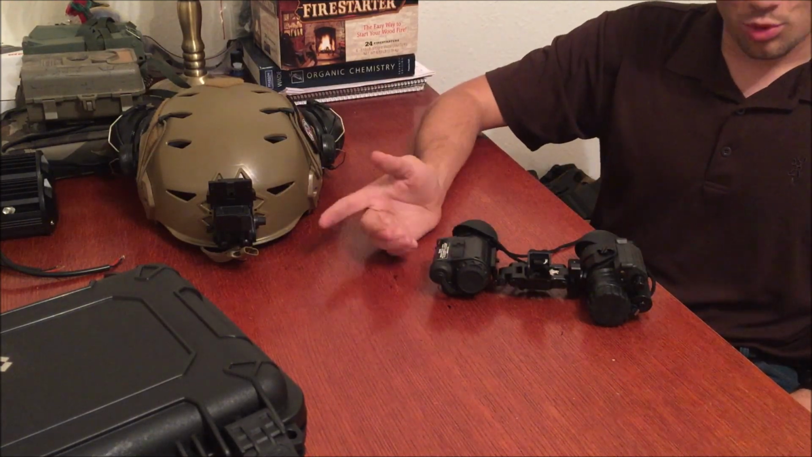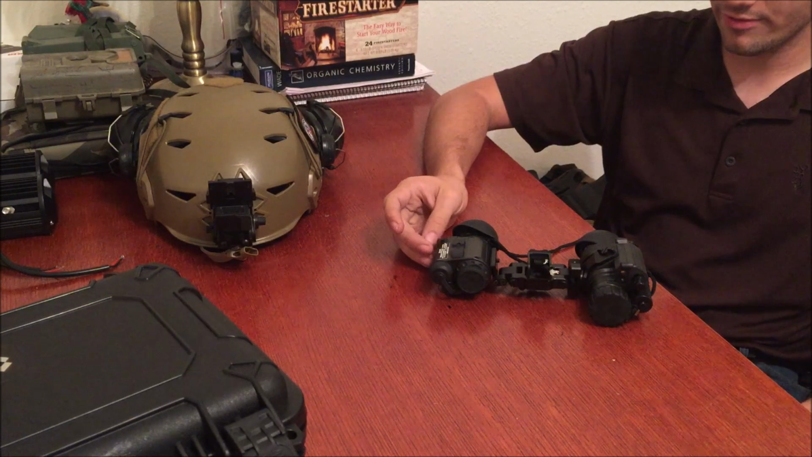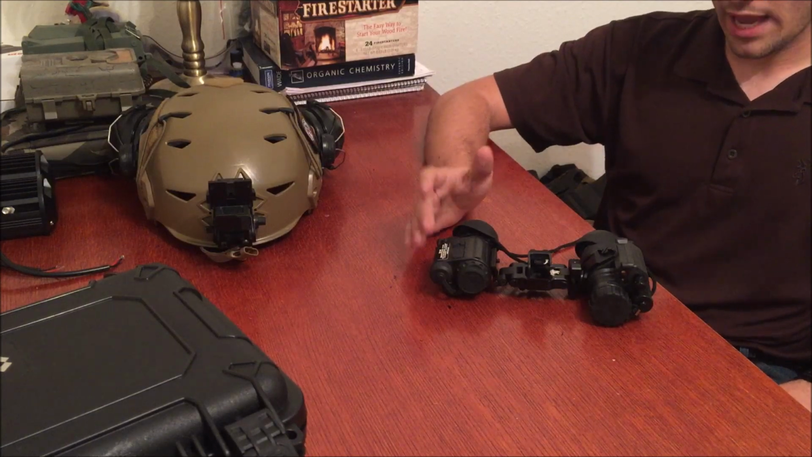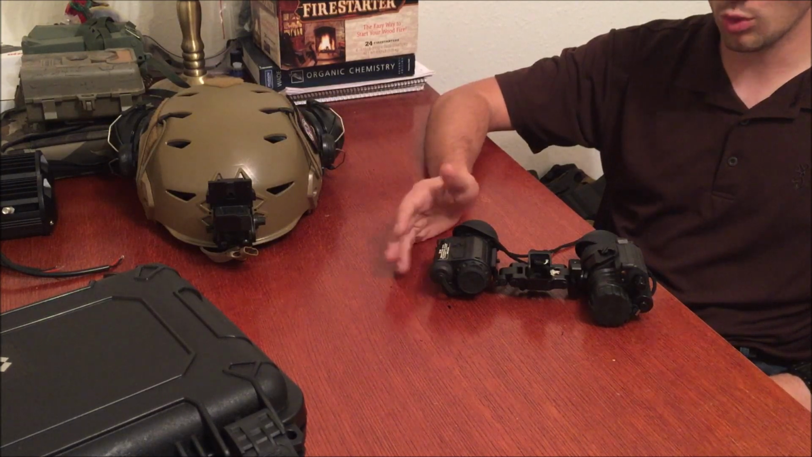It has the onboard recording and picture feature, which is kind of nice if you, for whatever reason, want to be able to record something. It has a very, very long recording life and an incredible amount of pictures that you can take, but we have to talk about the battery life on this thing. It is terrible. And again, when I was talking to the guys over at FLIR, they're aware of this.